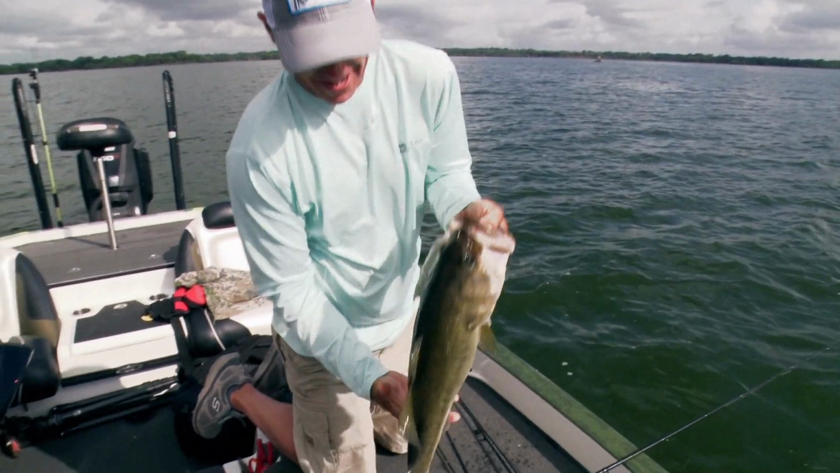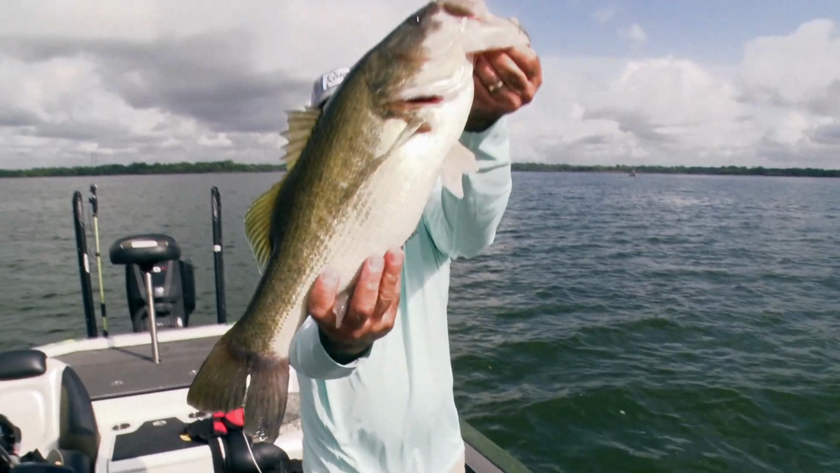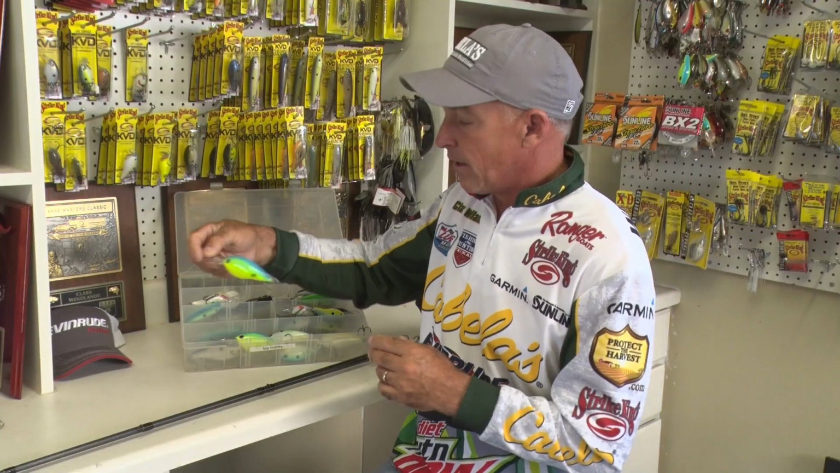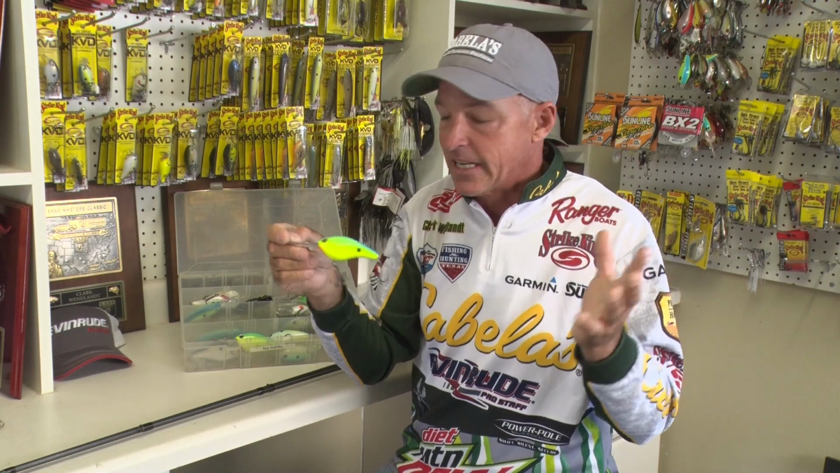Strike King has a series of crankbaits that I always use for offshore fishing, ledge fishing, deep structure fishing. This bait right here is an 8XD, and it's really the same as a 10XD, same as a 3XD, just a little bit different size. This bait will get down to 20, 22 feet pretty easily. It seemed to be the perfect bait. We also caught a bunch on a shallower ridge earlier in the day on a 6XD.